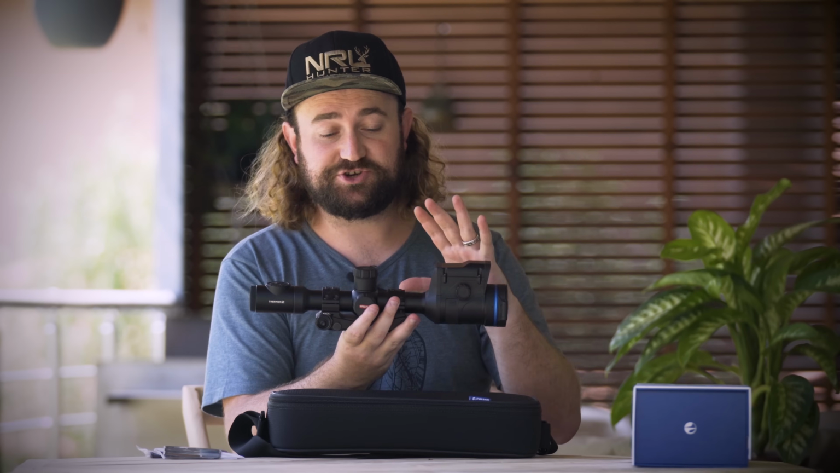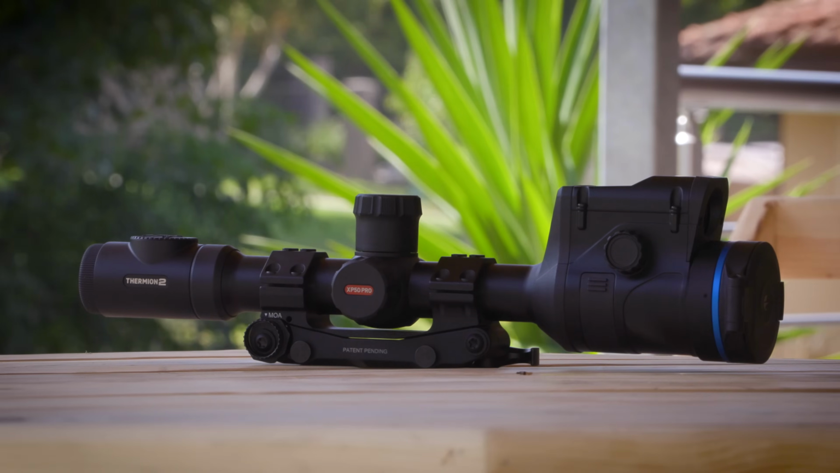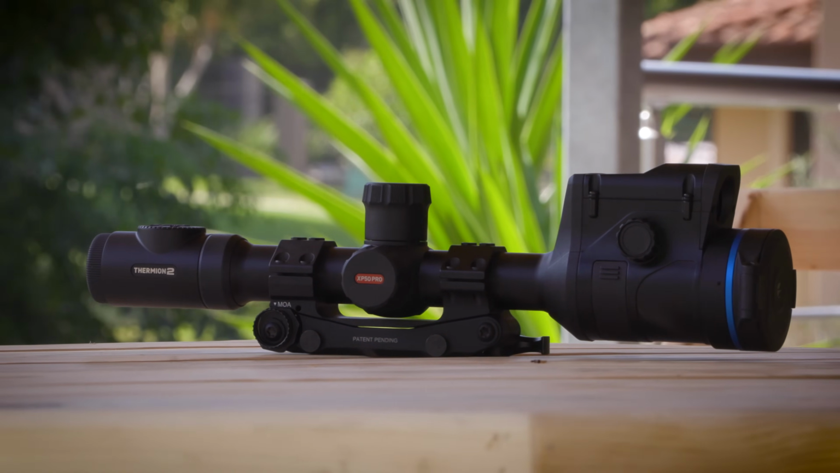Now let's look at the scope itself. Now the first thing you're going to notice is that the Thermion family is actually built in the form factor of a more traditional rifle scope with a body tube and turrets, etc. Now it doesn't need to be like this. It's an electronic scope. It doesn't need elevation, windage, turrets, things like that. But they've done this for a very good reason.